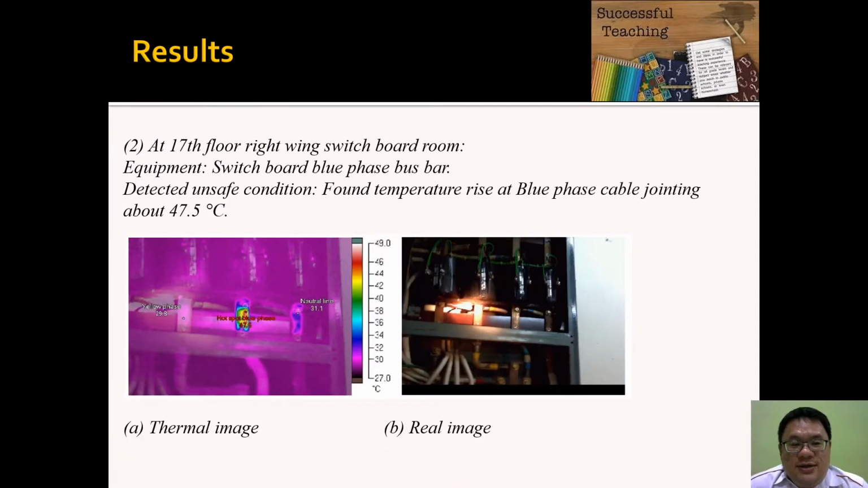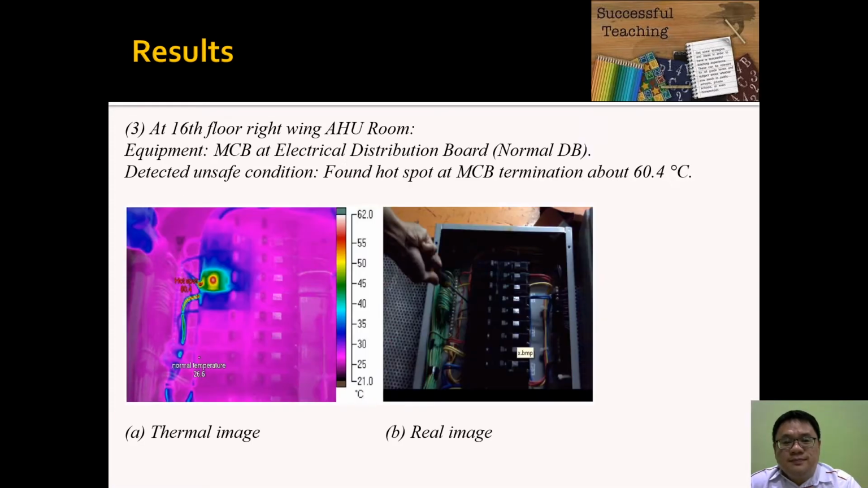So the second condition is the 17th floor, right wing, switchboard room. The equipment is a switchboard. The blue phase busbar joint shows a temperature rise of about 47.5 degrees, so it should be around 70 degrees above the ambient temperature. This is considered a minor problem already. Okay, not a major problem.